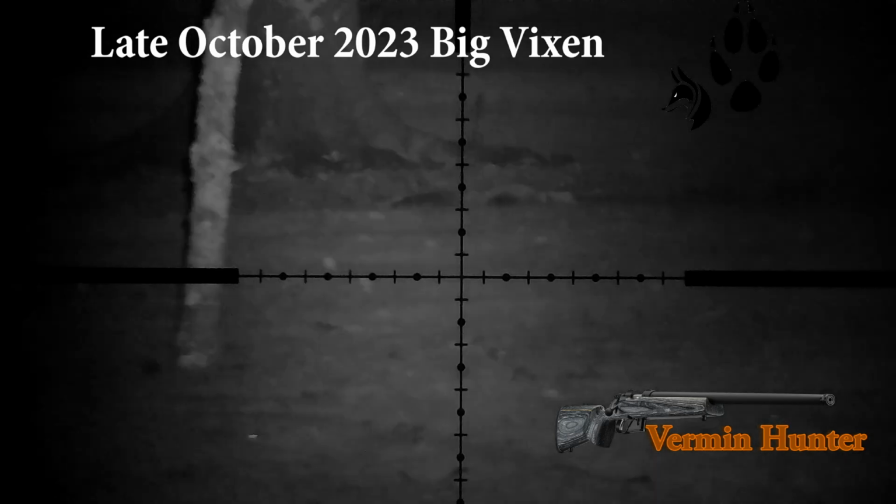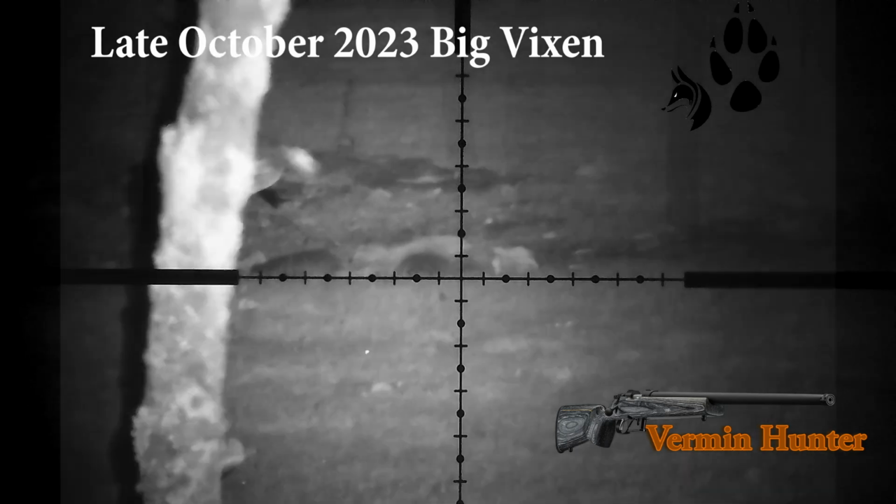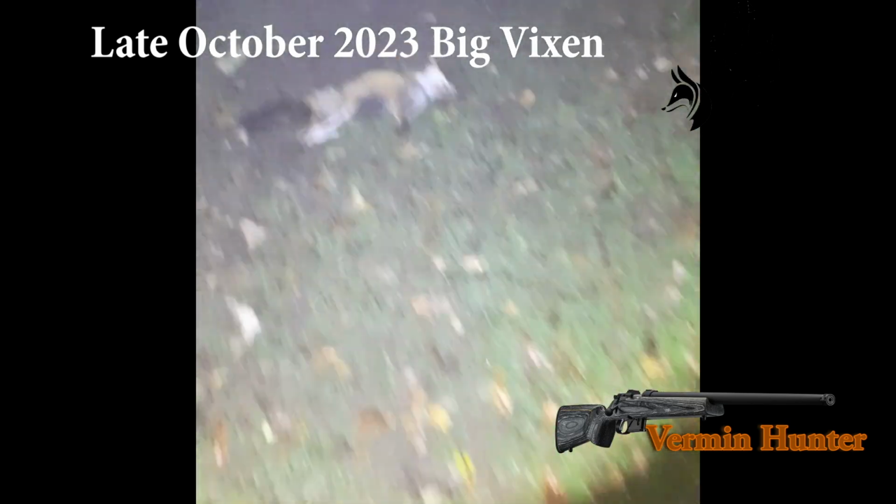And then as I walked up with the scope mate, I really did think this was a large dog fox, a big animal. The heat signature on the thermal was big, very large stomach on it with a large bushy tail, as you see, and I thought this was a dog fox, a big animal.